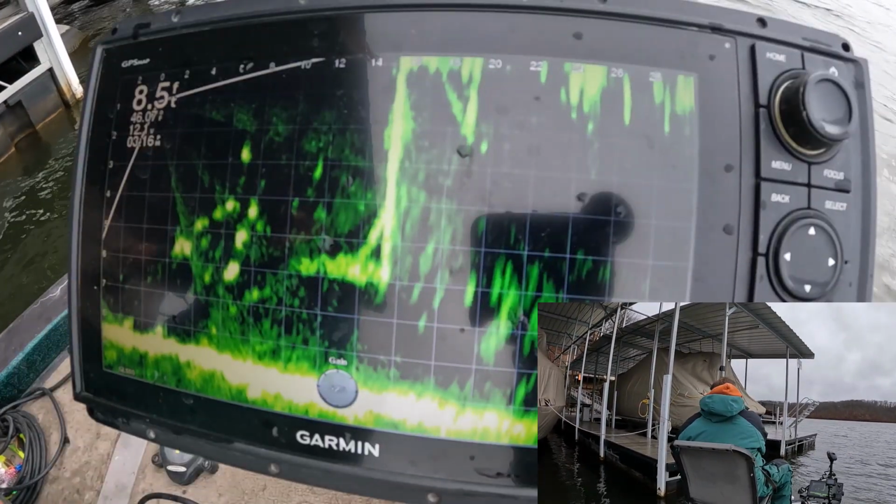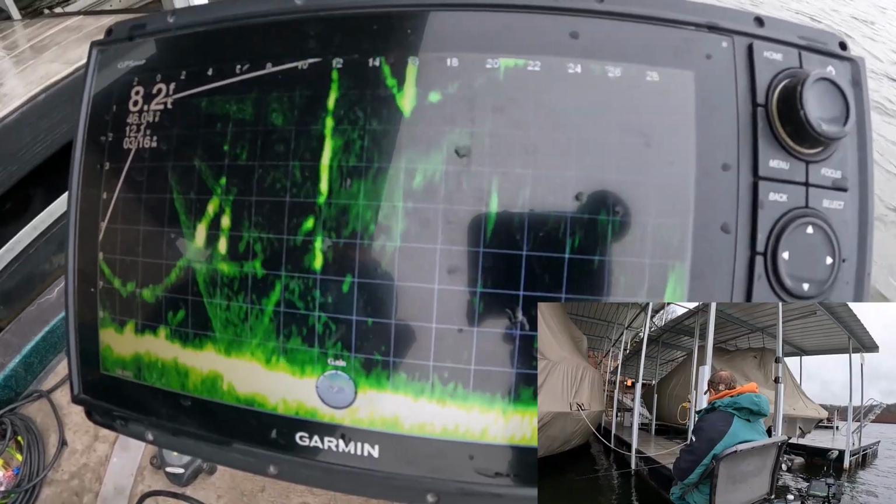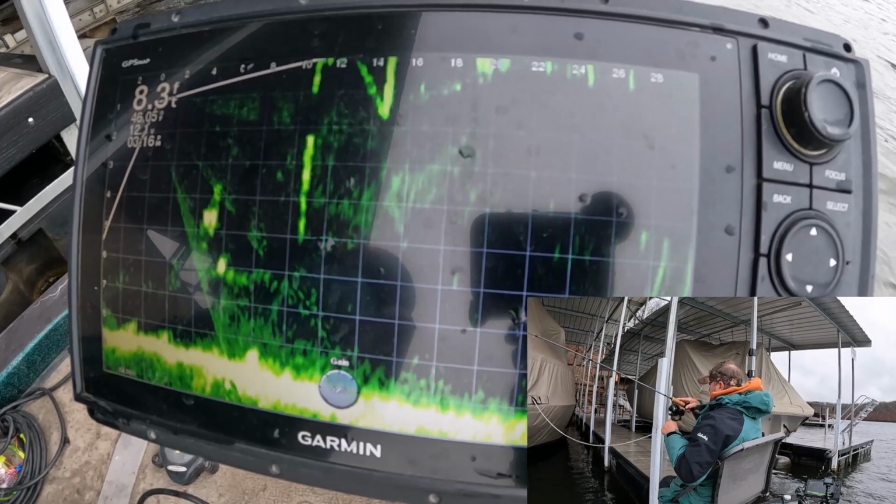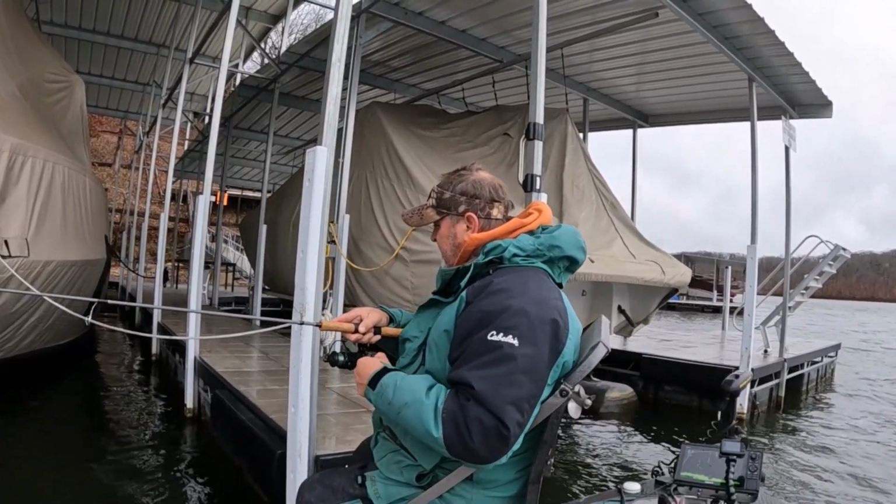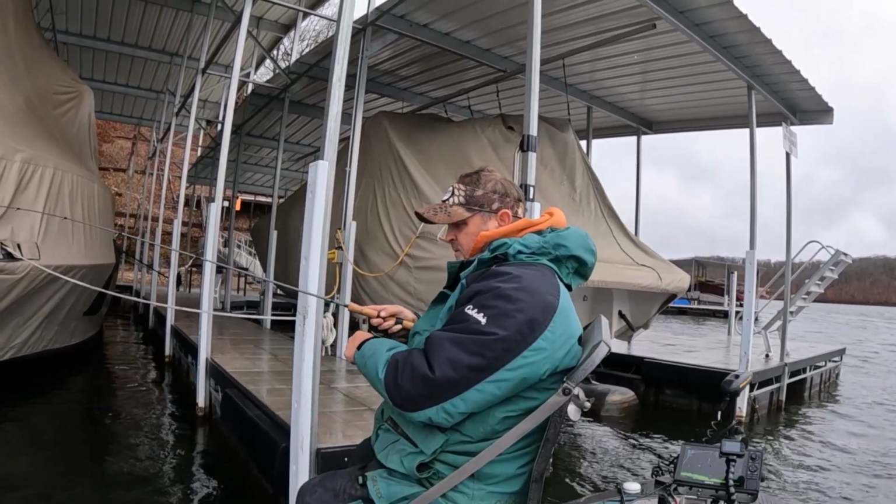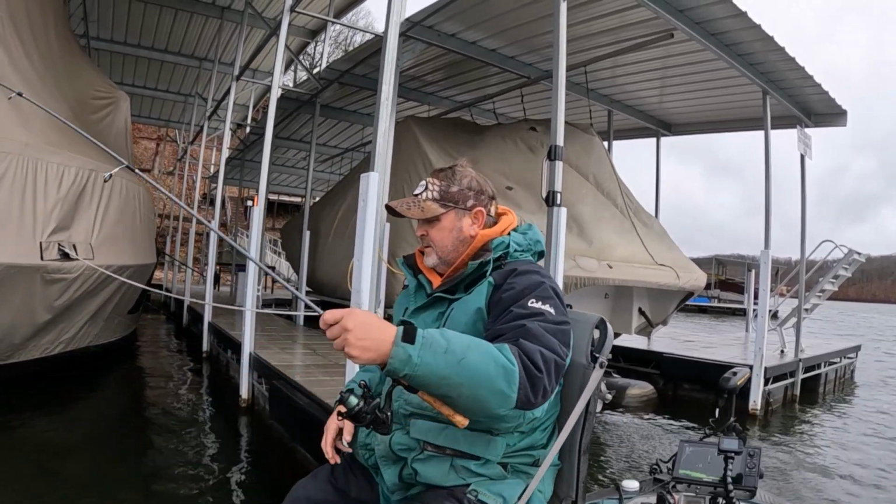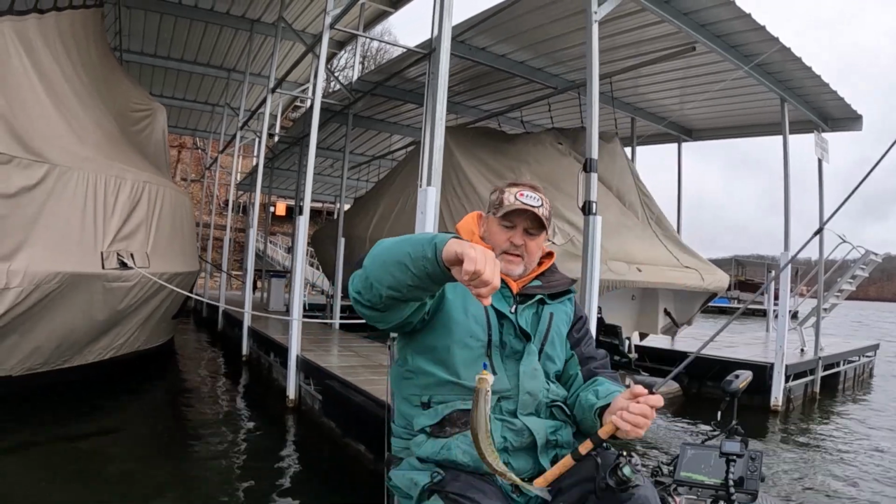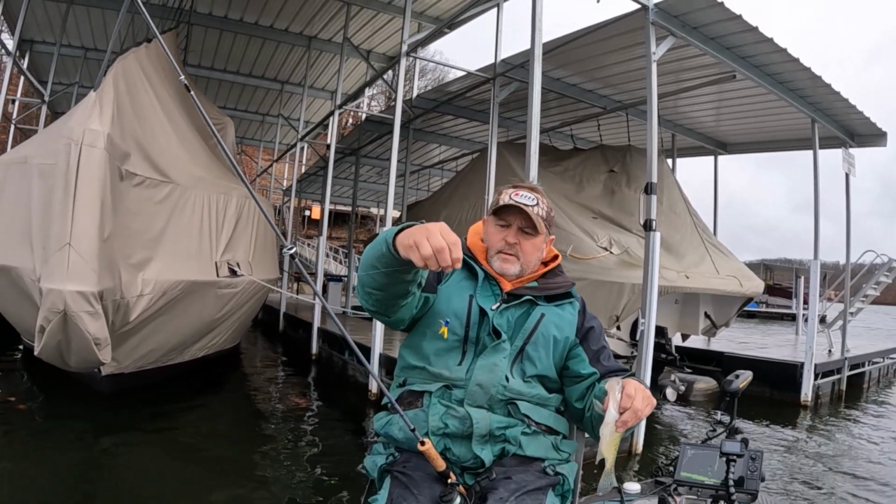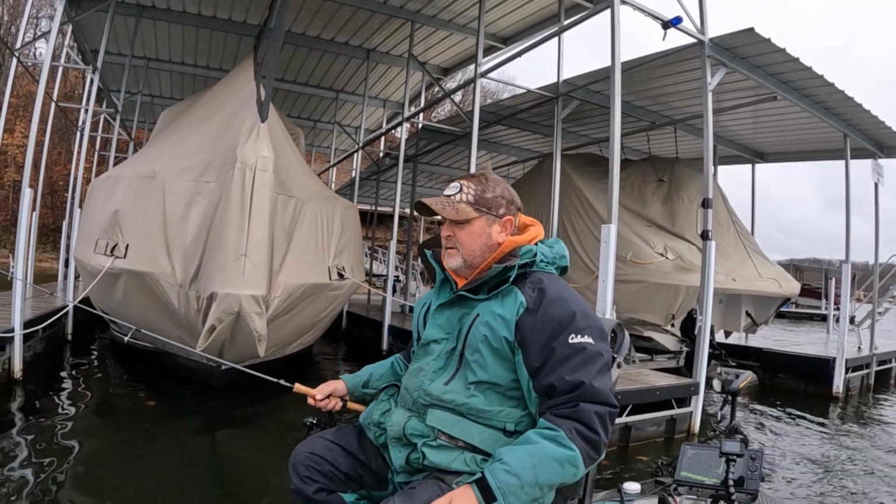All right, I'm 30 feet back there. Fish on. Tiny jig short of crappie. Whoa. Oh, white crappie. All right, we got another one out from on that dock. Blue and yellow, clean, urban tiny jig, crappie.